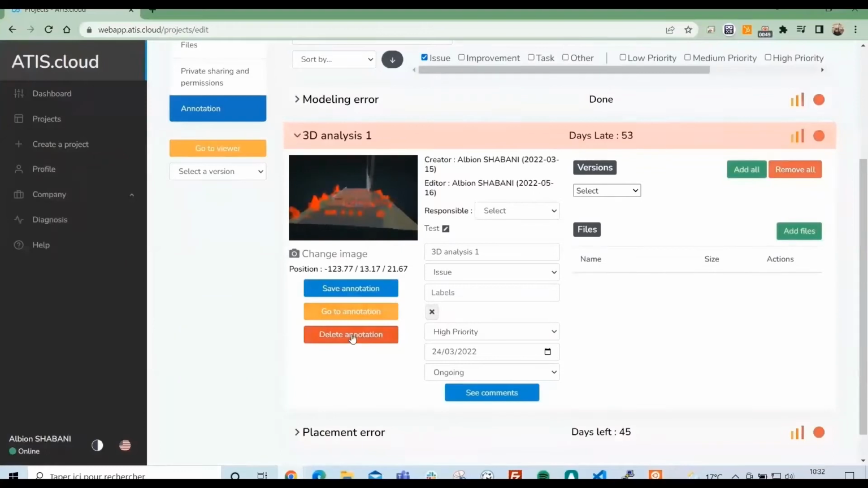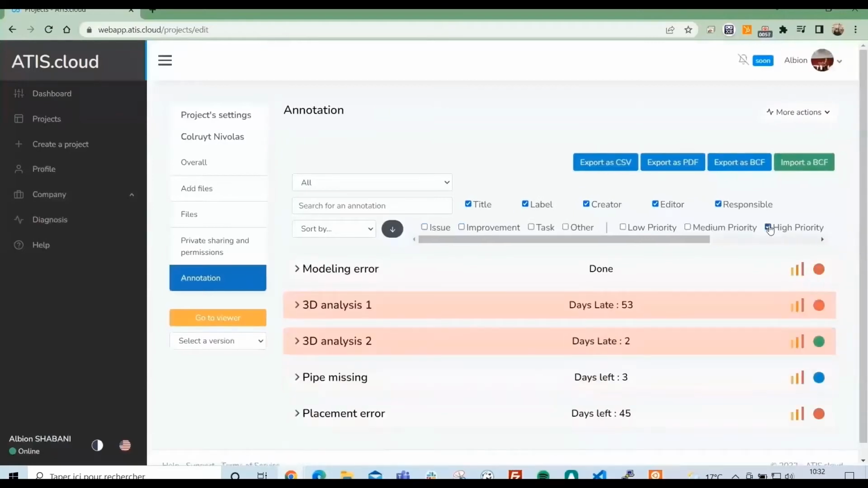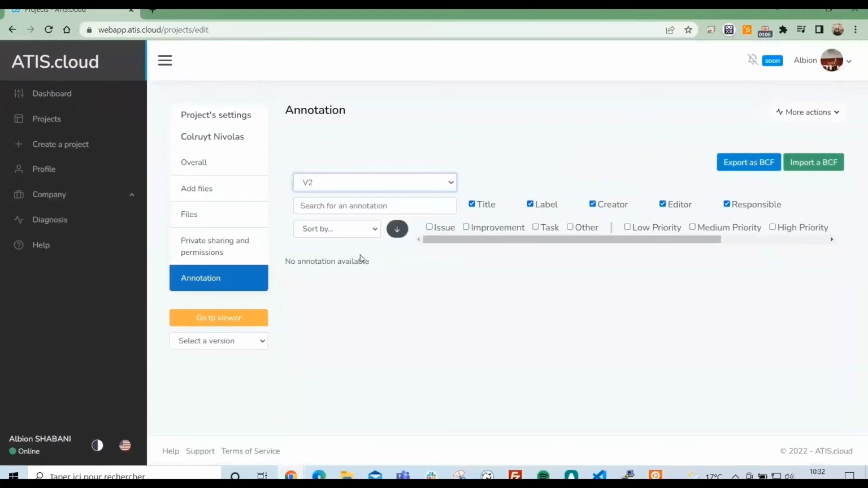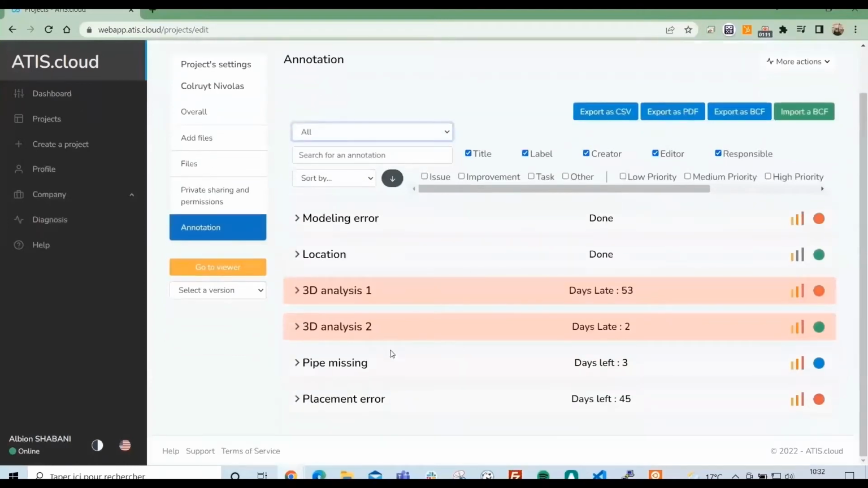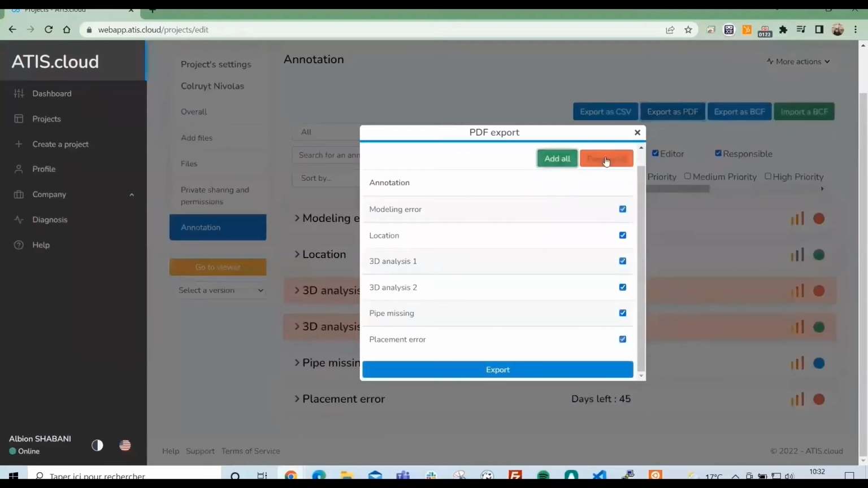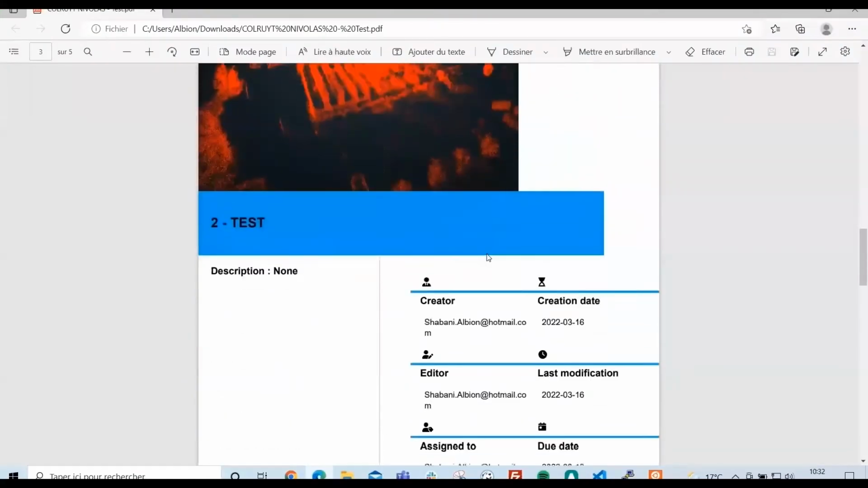Directly from here, you can save any kind of modification. You can also set them by priority, low, medium, or high, and you can filter them by version, because some of the BCF annotations can be set for a particular version. To better understand how BCF annotations work, on the top right side you have the article that explains how to use it, and you can export these annotations to BCF format to integrate them, or to CSV or PDF like this.